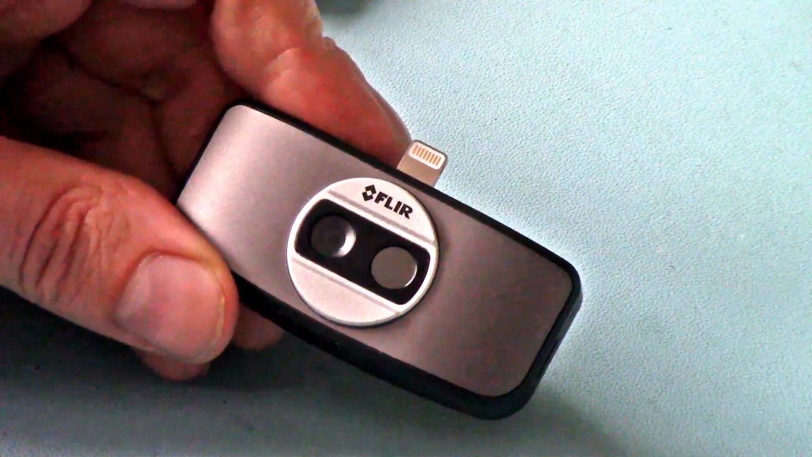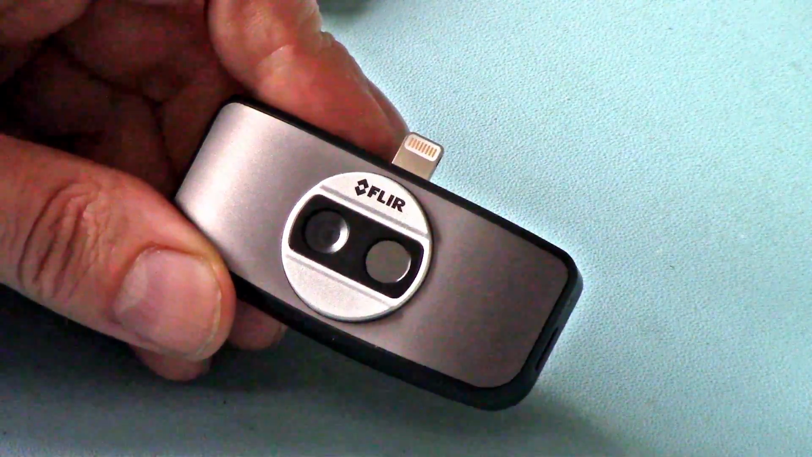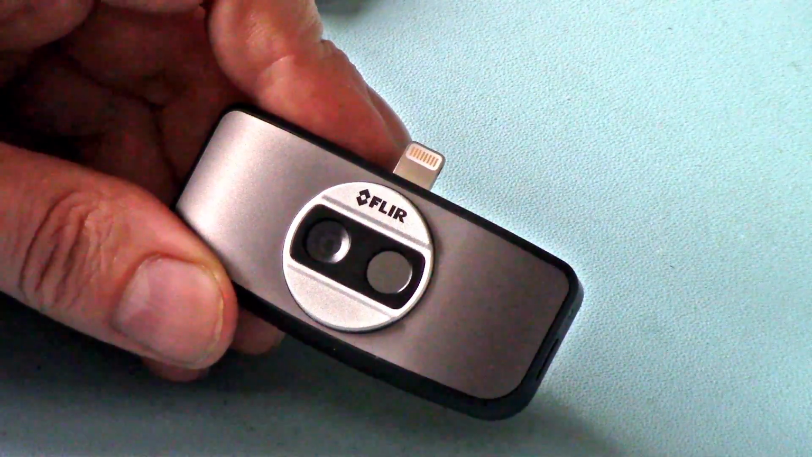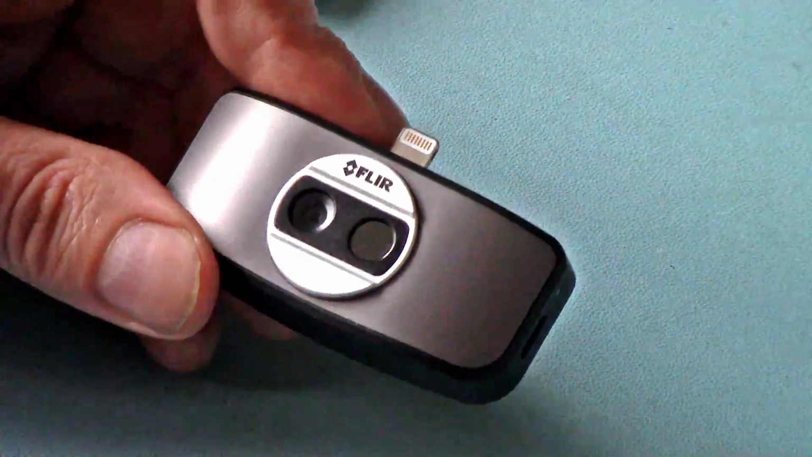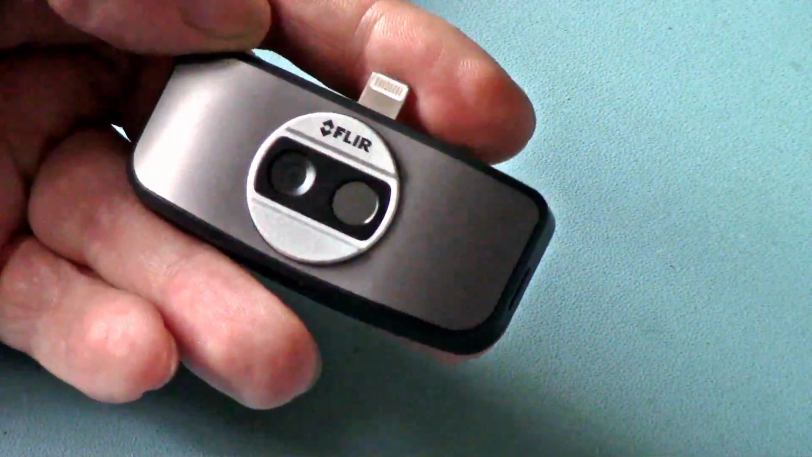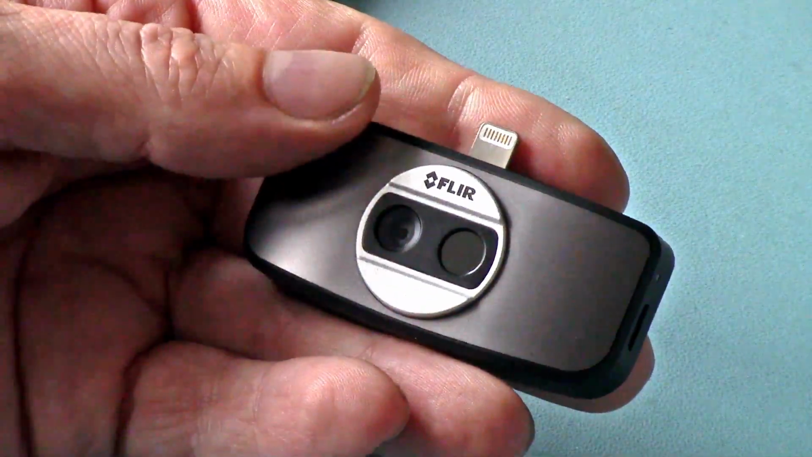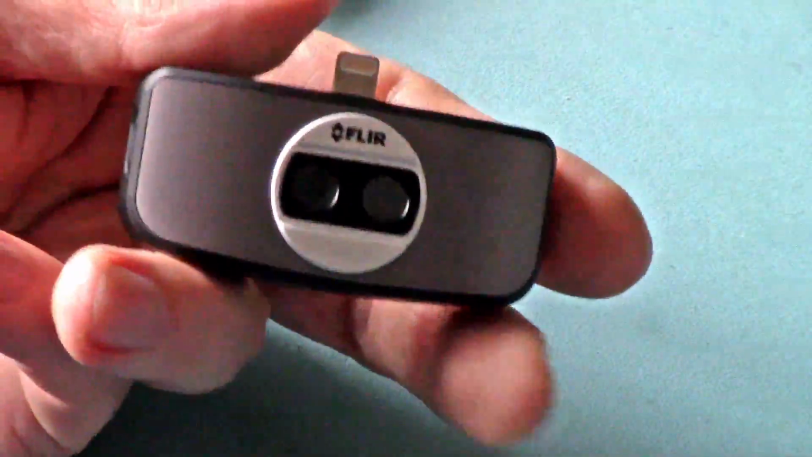I'll charge my phone to 100%, and you'll see how much the battery on the phone itself drops whilst using the software, because all software uses battery on phones. So I'll be testing how long we get out of this, and how much percentage we drain on the phone whilst using the software. Basically I'll be testing the battery in this and the phone.